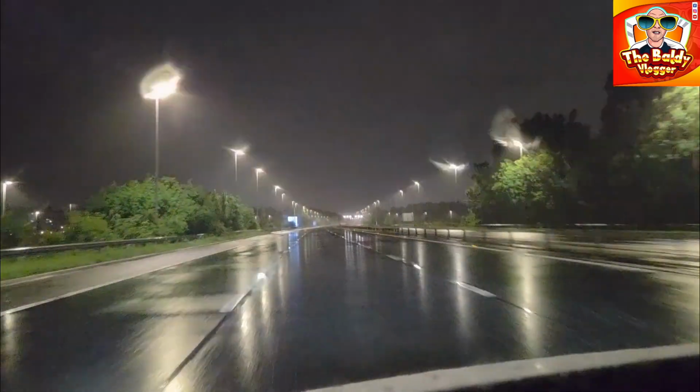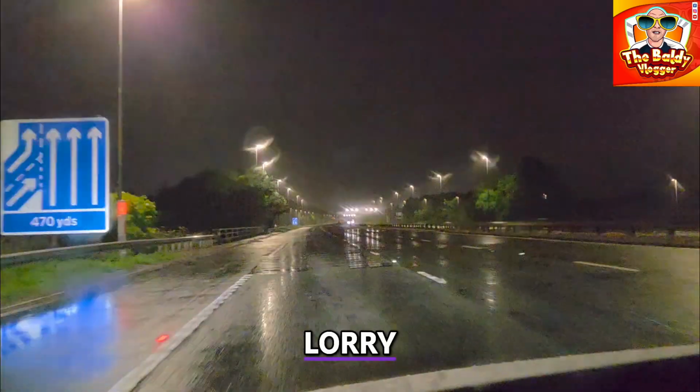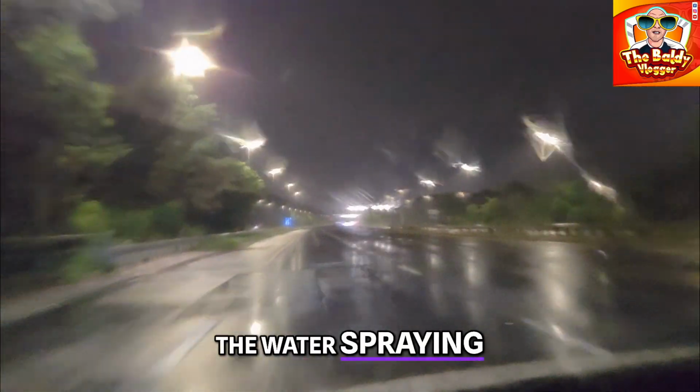My car helps me there, my autopilot helps me. We had a little helping hand overtaking that lorry, with all the water spray everywhere.